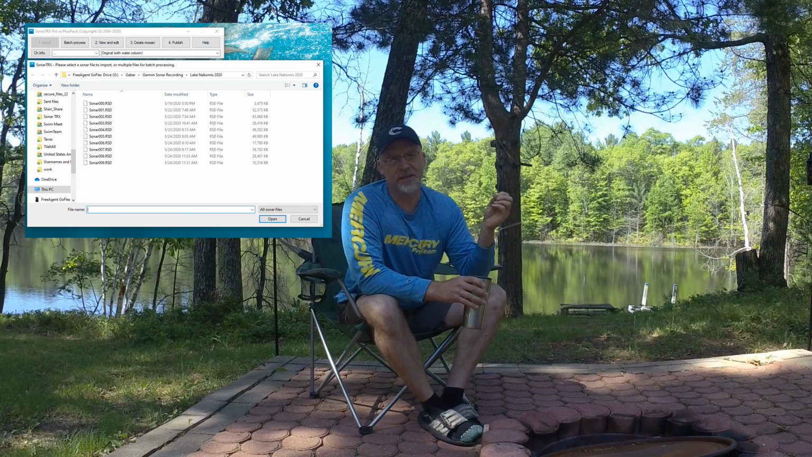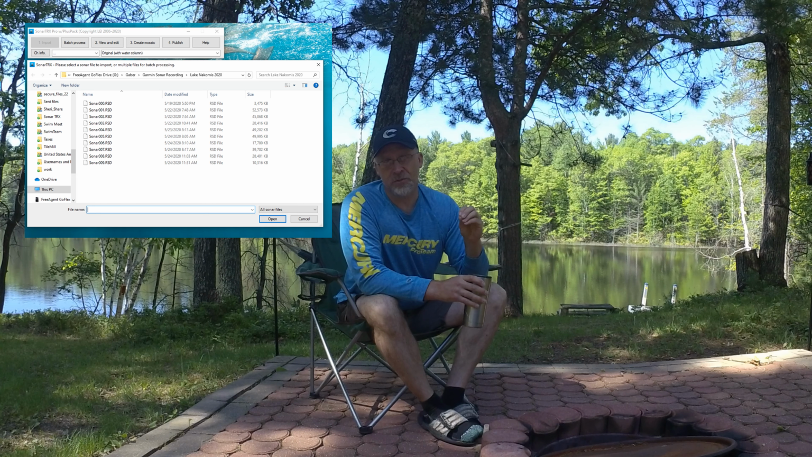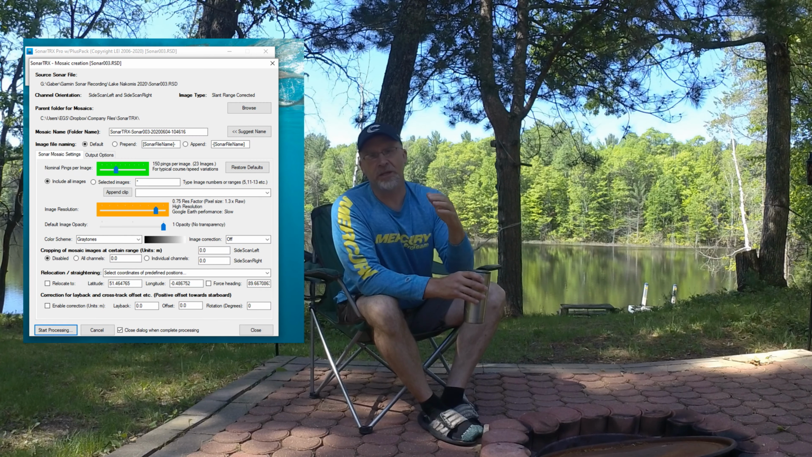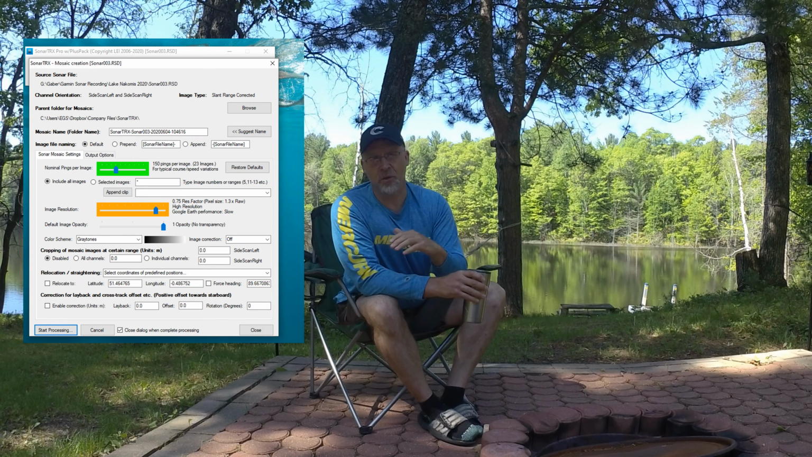But in Sonar TRX, you import your sonar log files. There's a couple of post-processing things you do, setting up your mosaic image, and then you export that image, and it exports as a coordinate controlled image file. And so what I do next is I take that coordinate controlled image file and bring it into a GIS program, Geographic Information System program, and the one that I use is called Manifold GIS, and I've got a link to Manifold GIS in the description below.